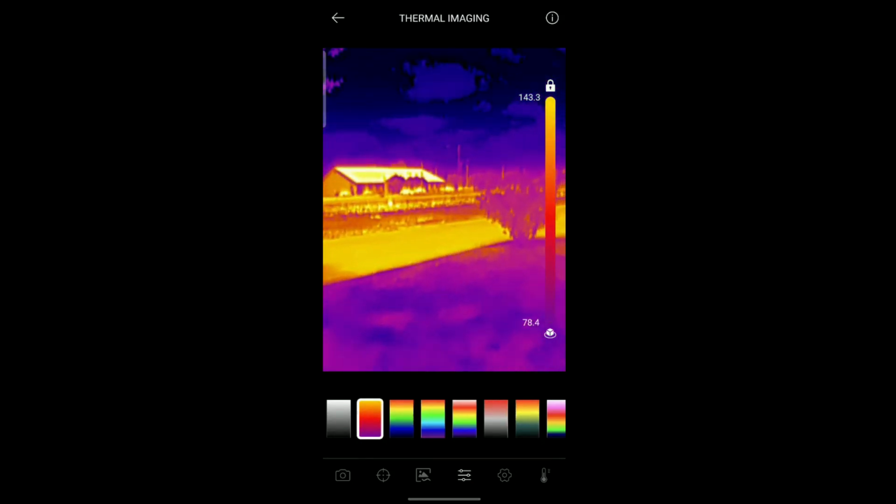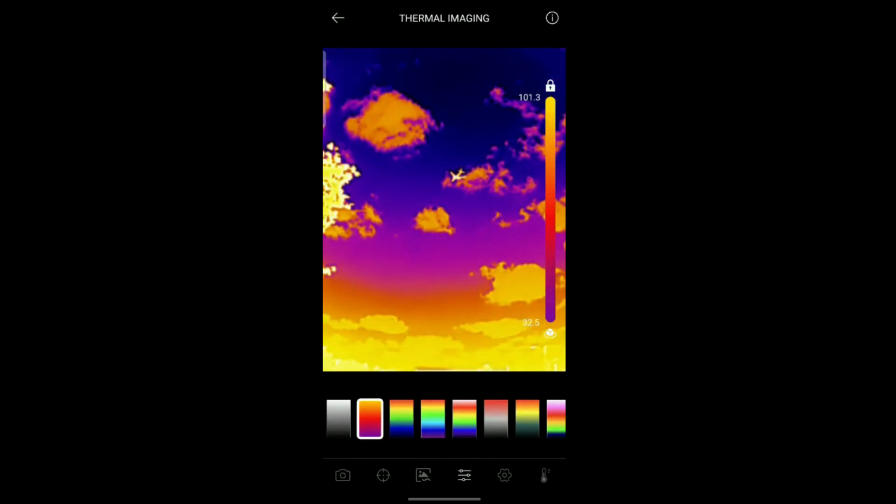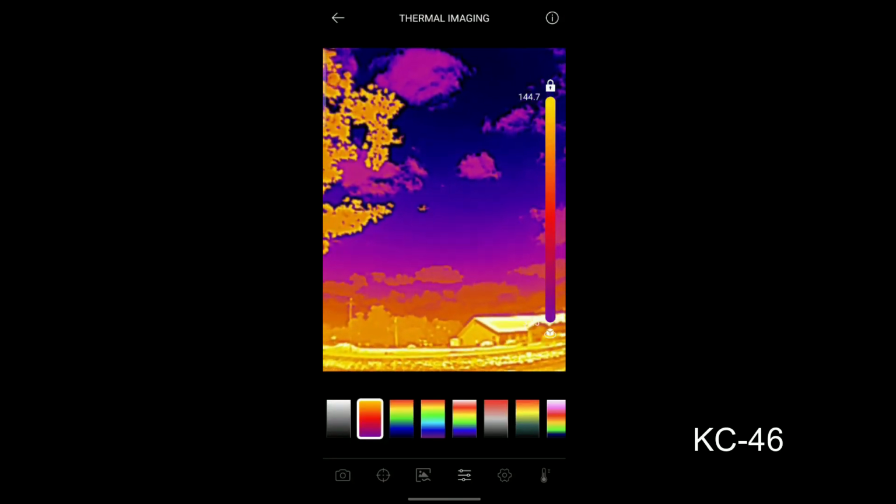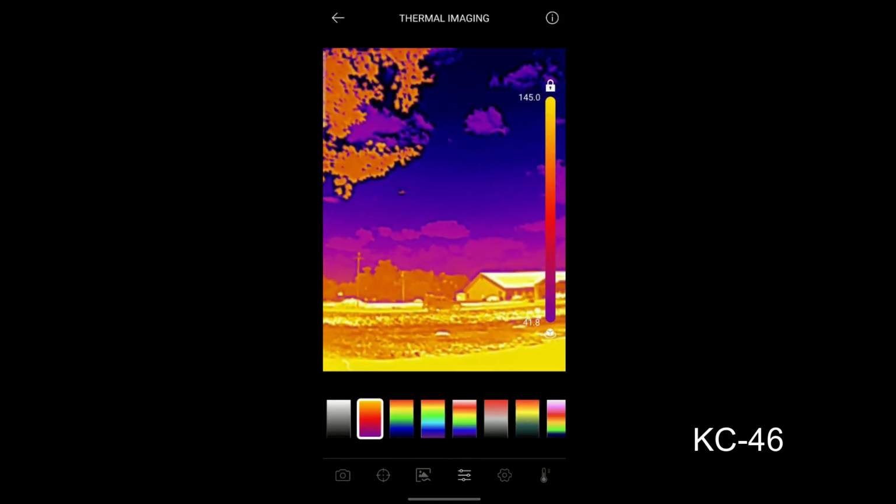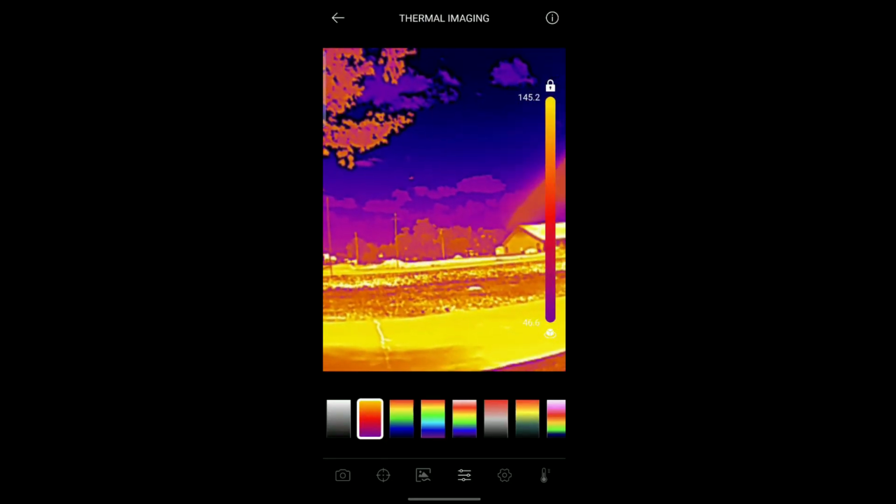So, airplane just flew right over me. Let's see if it shows up. Yeah, look at that. That is a, what is that? KC something. That's the new tanker that's replacing the KC-135. It's called the Pegasus, but I can't think of its name.